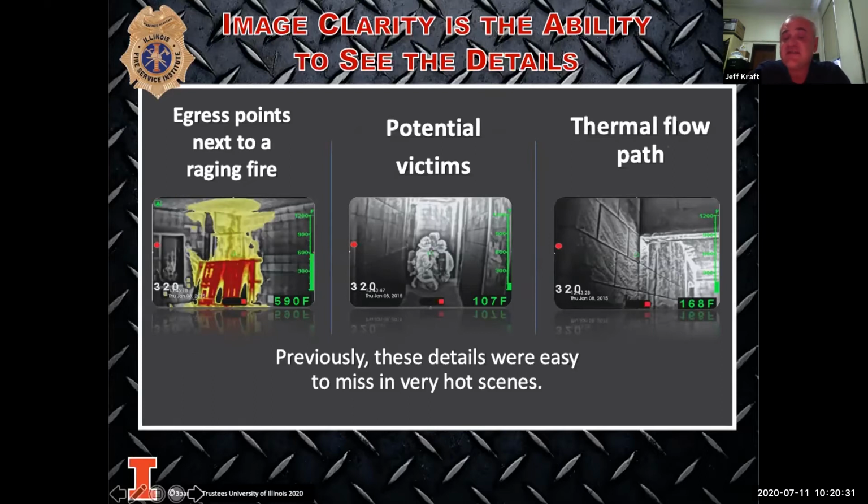From 6 to 10 feet away, I know that there's a victim dead in front of me in the second picture. I have 3 firefighters sitting there, but if I was scanning a room, I would see a victim right away. As an officer, I can then show the firefighter who's with me exactly where that downed person is, and they can shoot right to him.